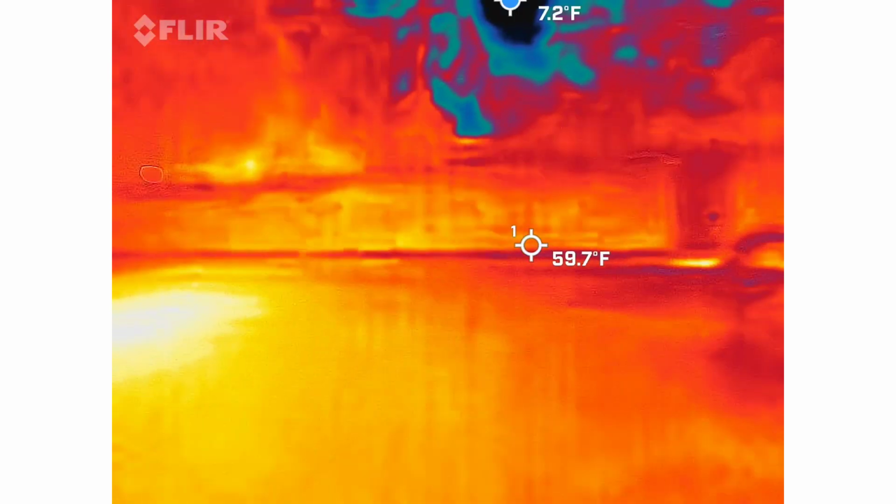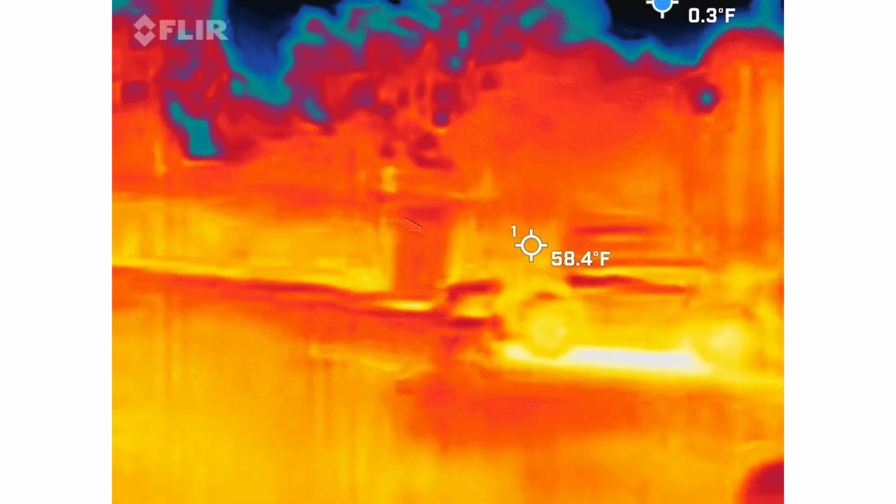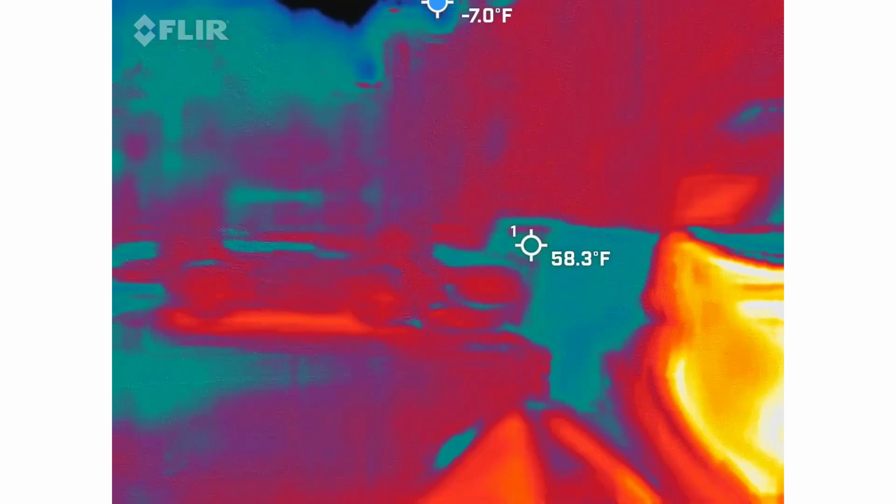I used to want to point out where the skeptic was in the group because I always had one, and I'd always give him that camera and not tell him that it would record audio. And then I realized how many mean things they were saying about me. I'm like, I gotta stop doing that.